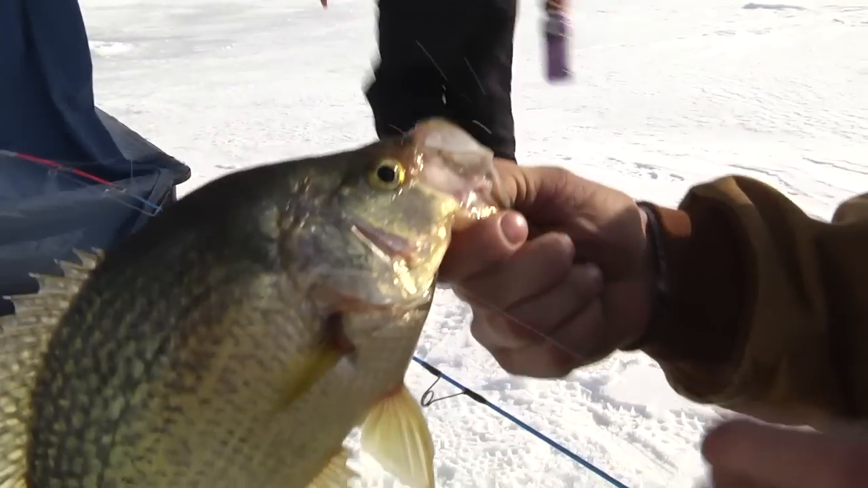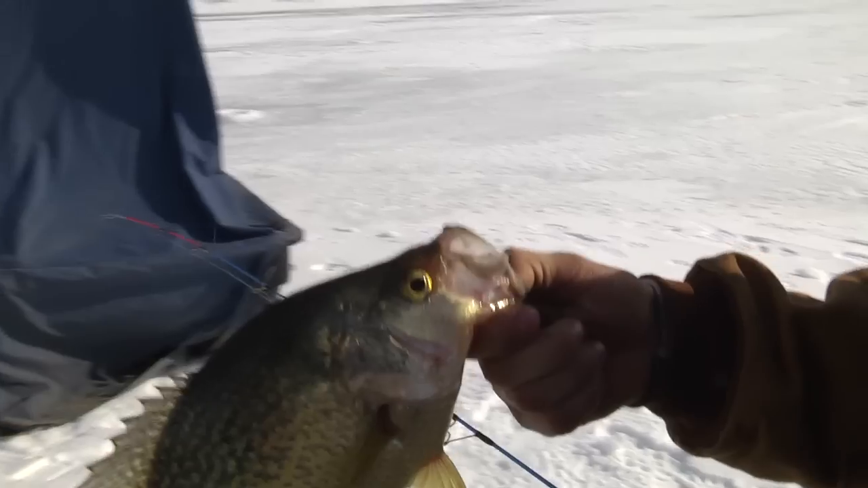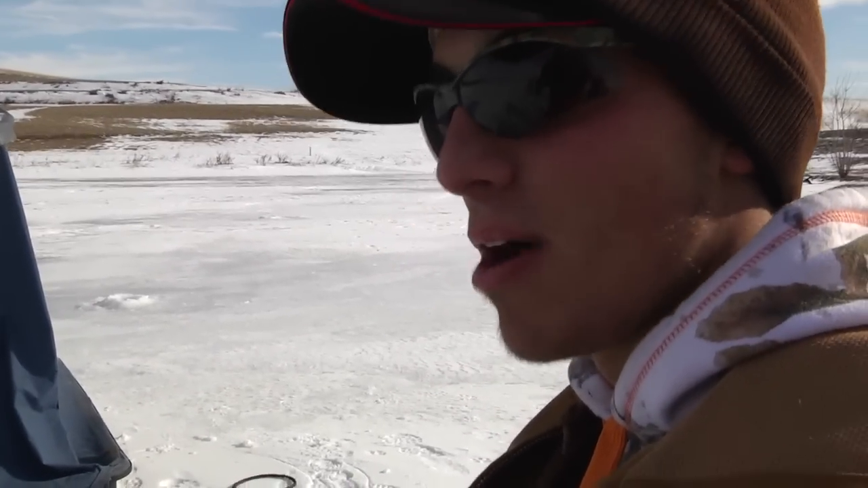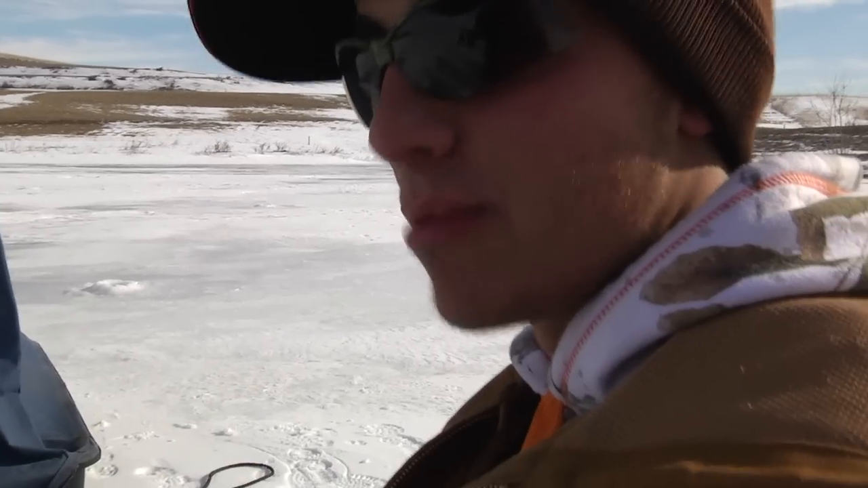Middle of the day. What's the technique here for catching these farm pond fish? What would you say? I would say if they're not biting, you gotta go above them. If they're not coming up, go below them, bring it right back above them. They'll just come screaming up for it.